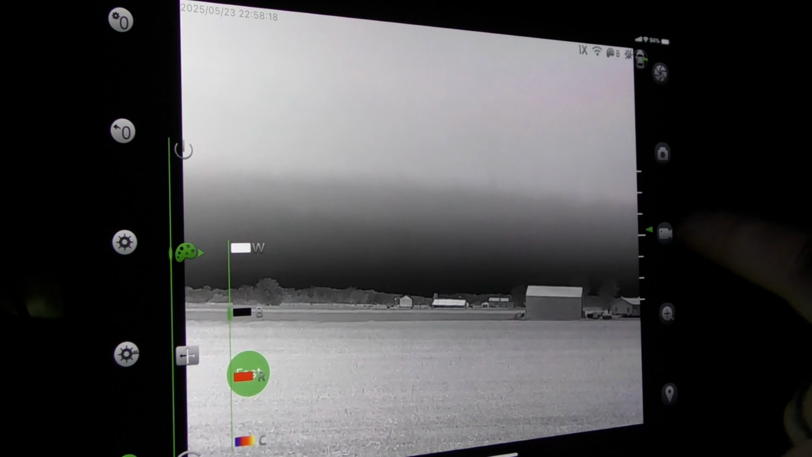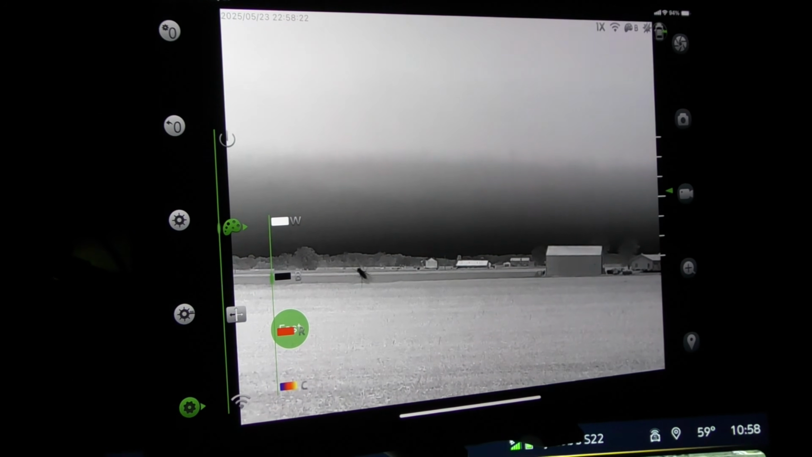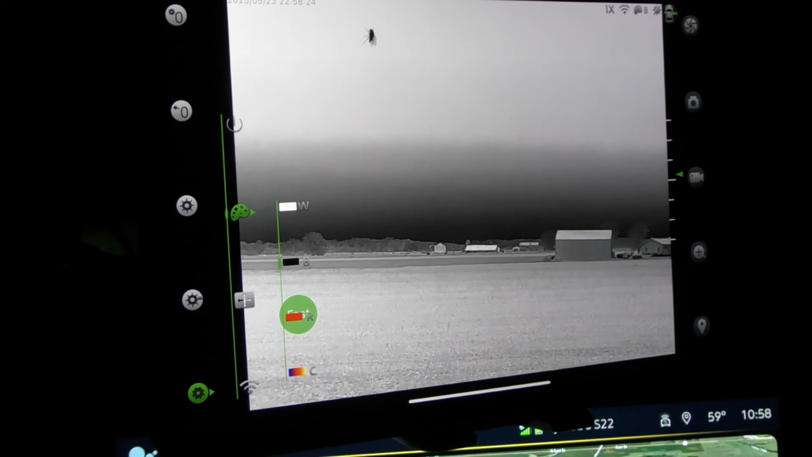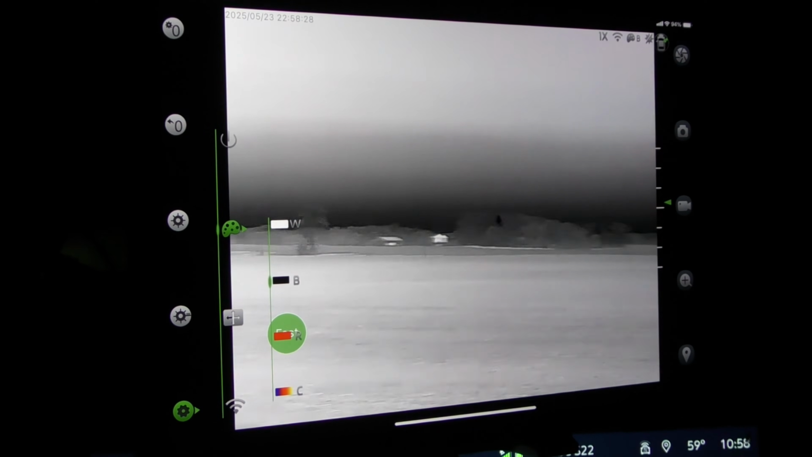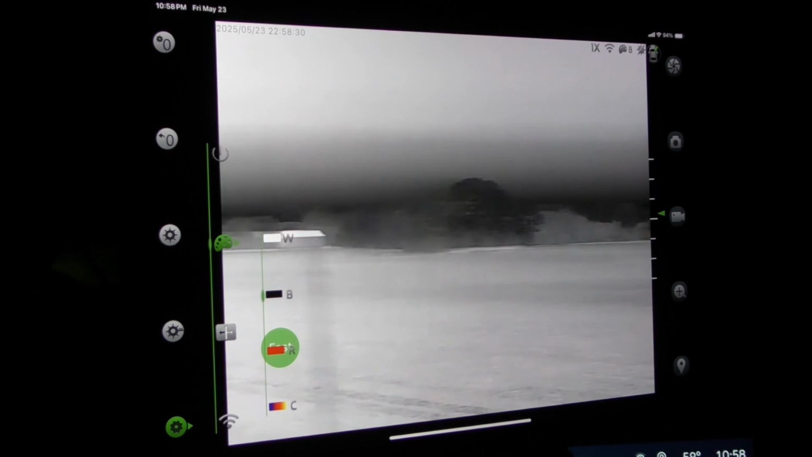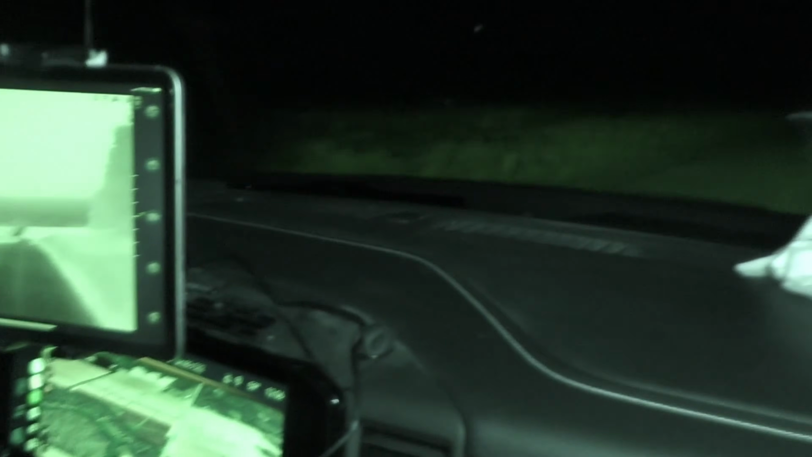But like I said, it's got really cool features. We can record on it, we can take pictures, we can set marking waypoints. A lot of cool features. Like I said, we're still playing around with it, kind of figuring out as we go, see what setup we like the best. Well, it's starting to sprinkle, so we're gonna run up and check out one of these new pieces of property we just picked up.